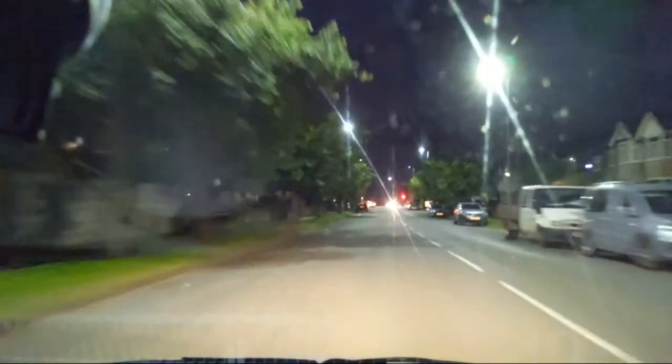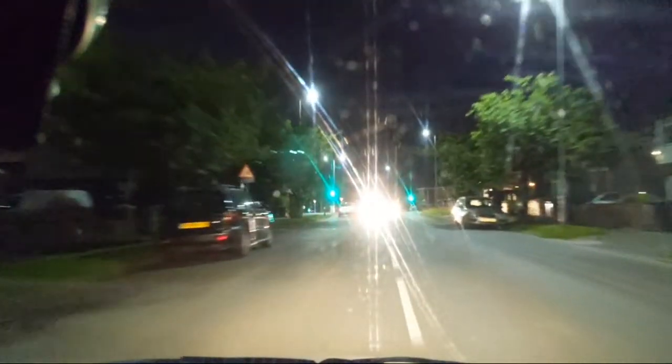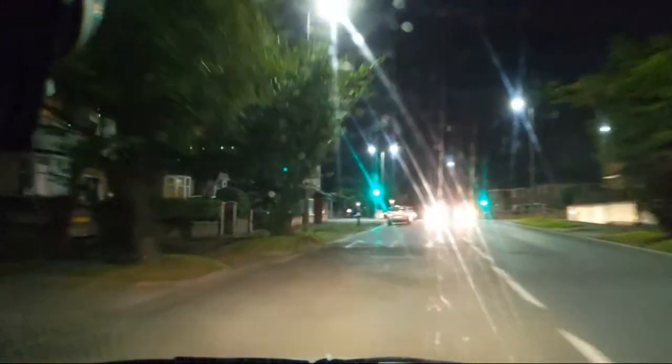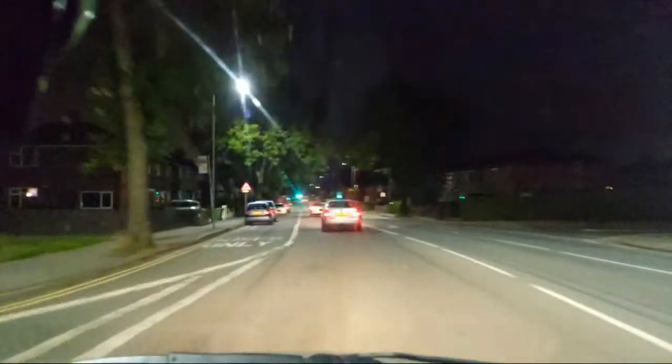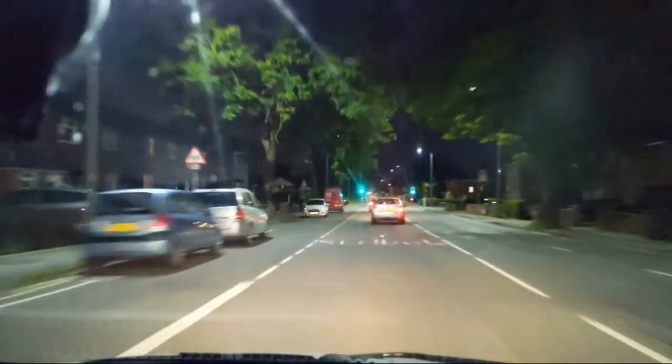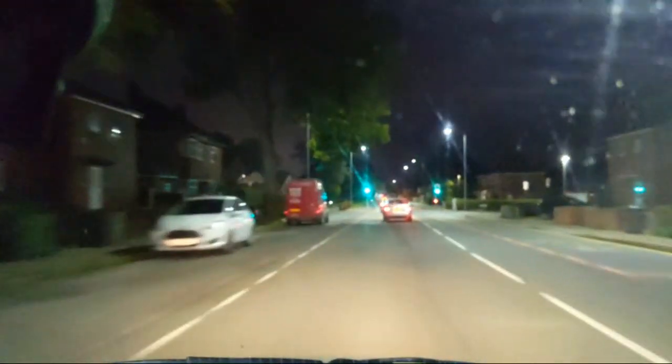That's currently on red. May well change before we get there, but they may well not. Oh, they do. That worked out well. They're already changing back again because someone's just triggered them coming from the Tesco side, which is the left side.